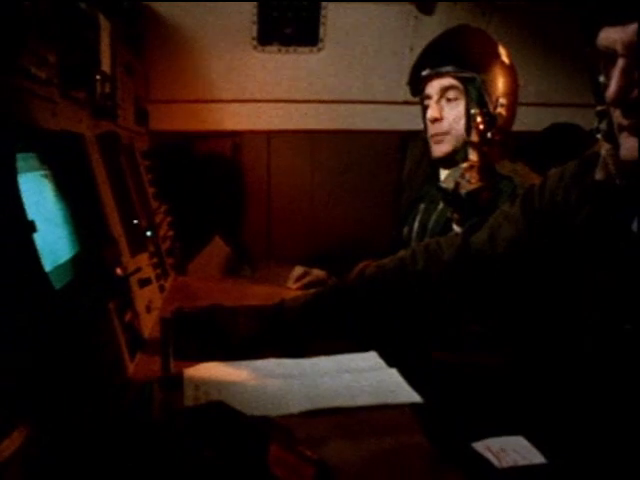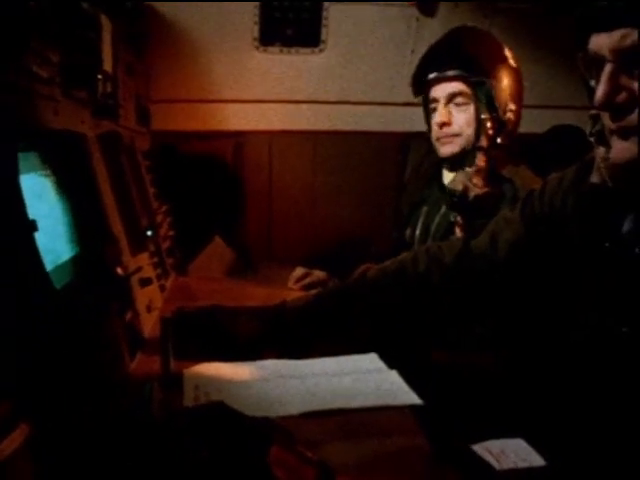Like this. The difference in definition between the FLIR picture, the upper part of the split screen, and the ordinary television image below of exactly the same piece of coastline is striking. Because the equipment works by detecting very small differences in temperature, rather than reflected light, as in the case of our eyes or the television camera, it can operate in total darkness, and aircrews quickly adapt to infrared pictures. Even though some objects change their apparent relative temperature at night.